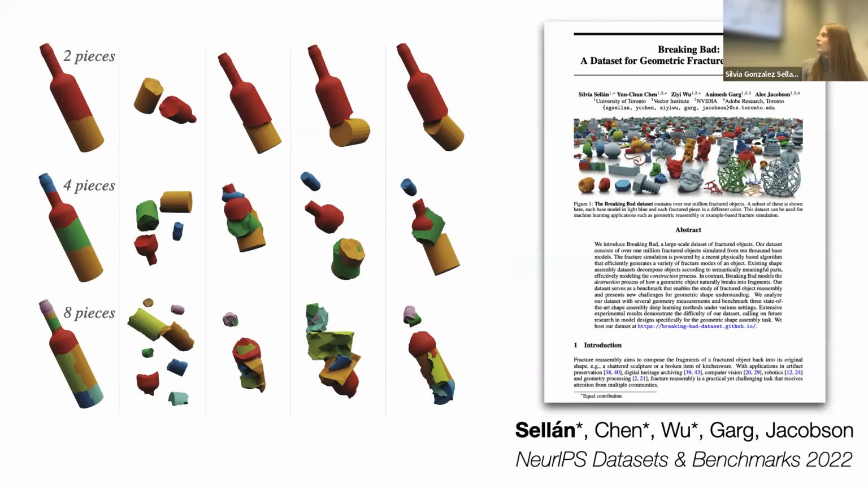We used our data set to benchmark them, and it turns out they're pretty bad. I never saw this collaboration coming, and I hope that by releasing this data set into the wild, we can show that there's a lot of work to be done in this field and hopefully it becomes a benchmark for future algorithms.